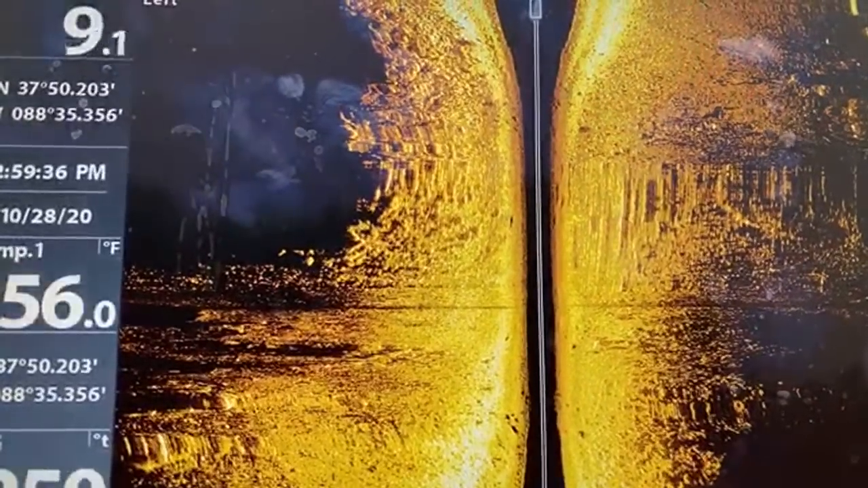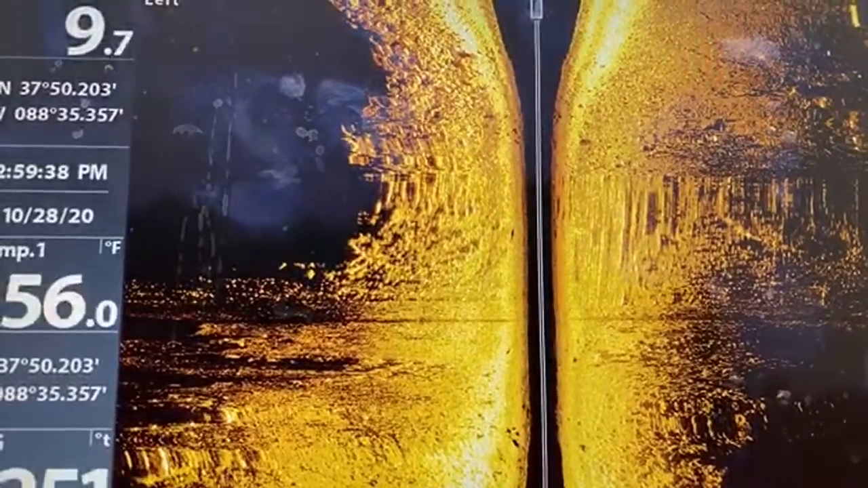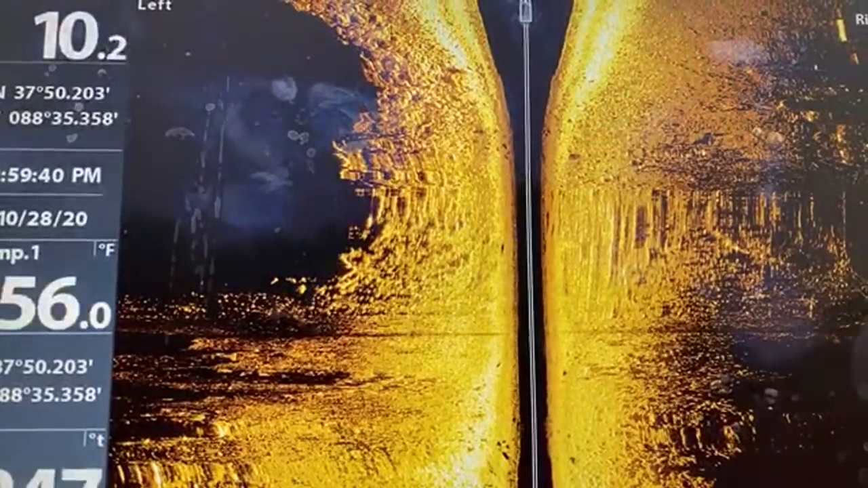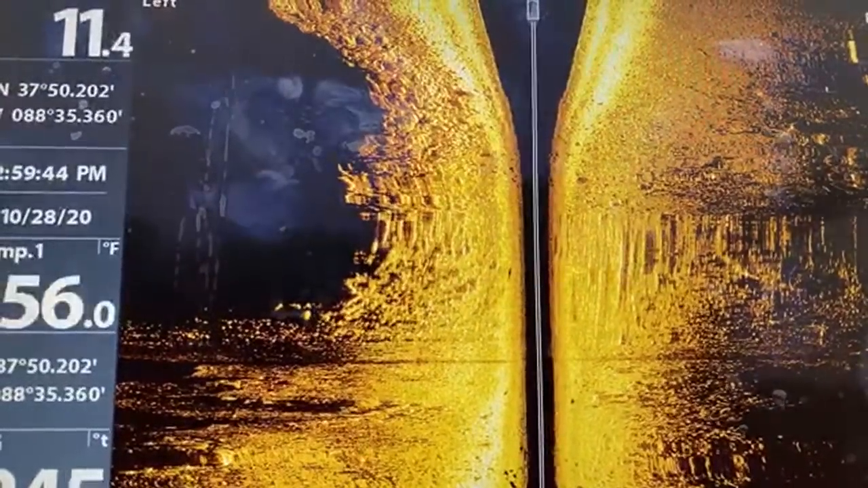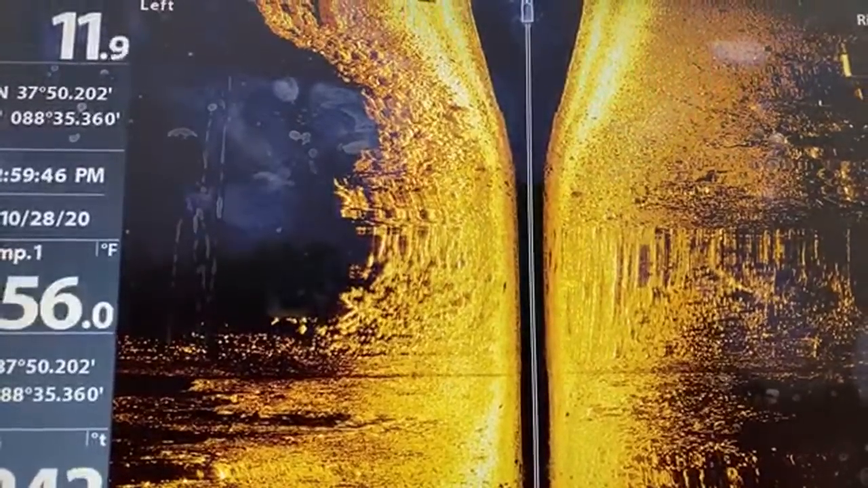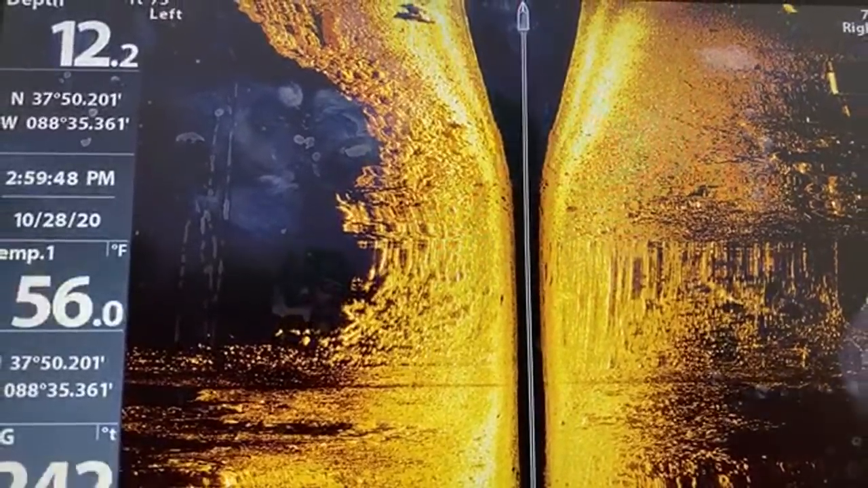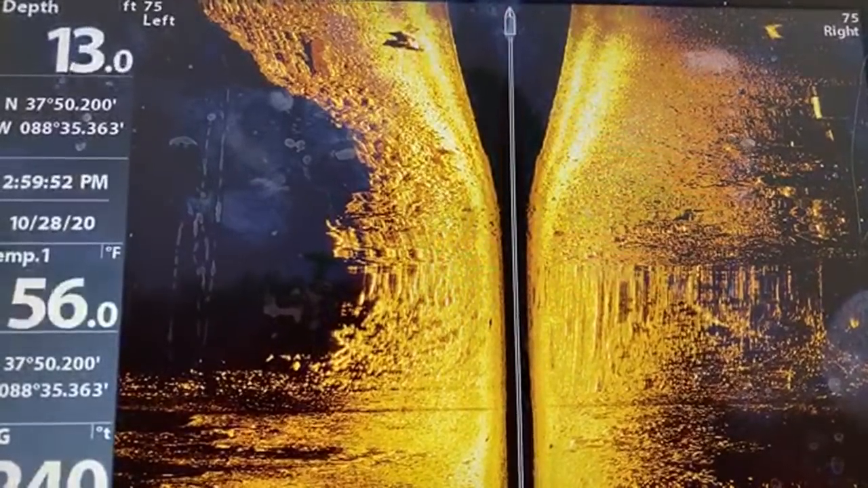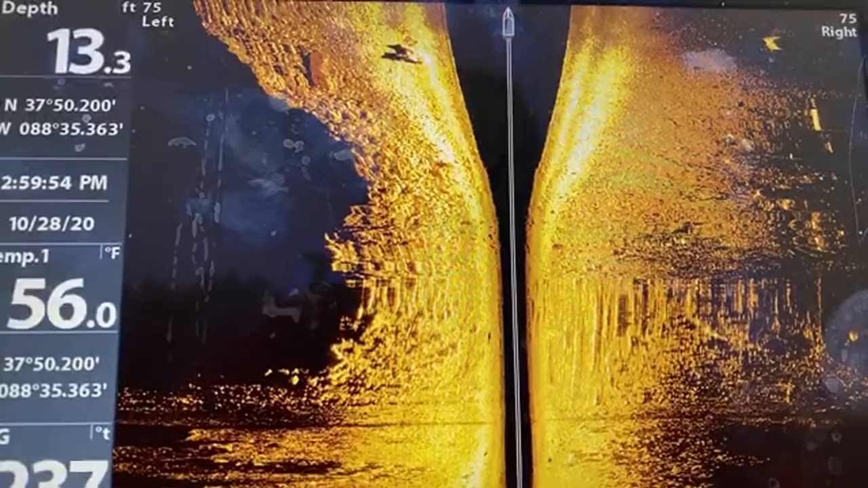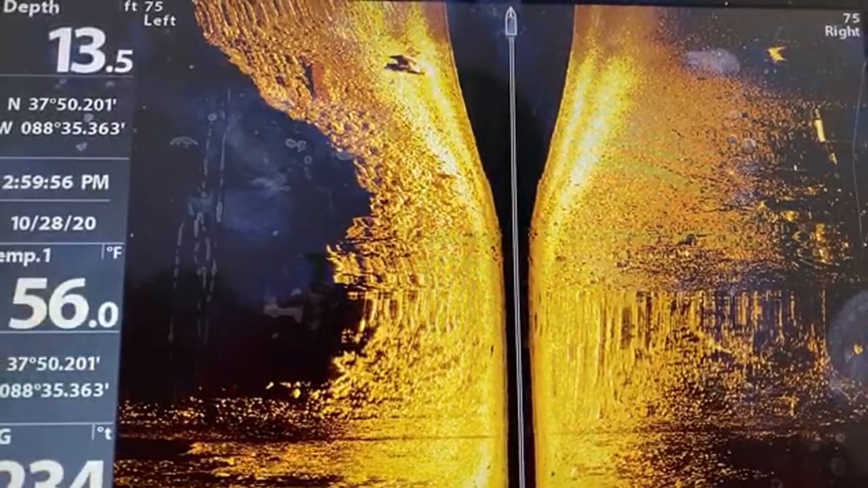I'm probably gonna go right over top of it again because of this wind. All right, so there it is. Now I want you to look at this because it straight up looks like the back end of a vehicle.